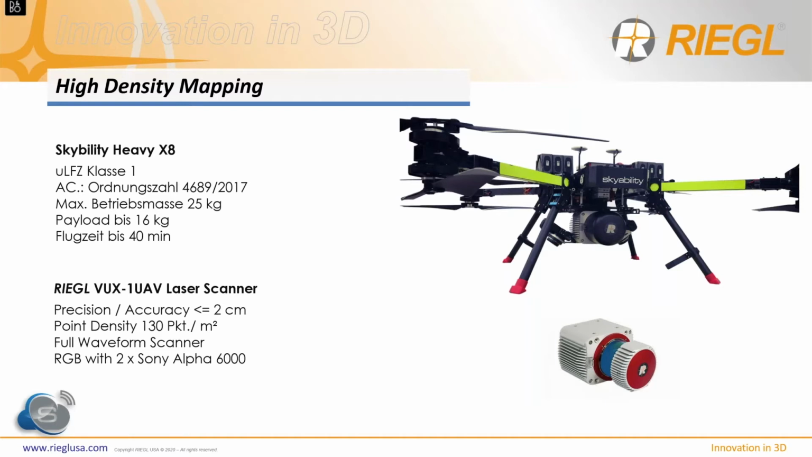Today, I would like to talk about UAV-based high-density mapping. The RIEGL WUX-1 UAV delivers with its pulse repetition rate of 550 kHz the perfect tool to produce point clouds with more than 130 points per square meter in the strip. With its field of view of 360 degrees, it is possible to collect data also over the drone, which we have done successfully flying under a bridge.